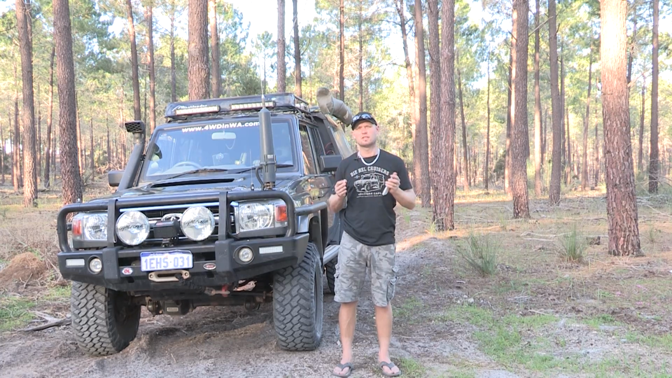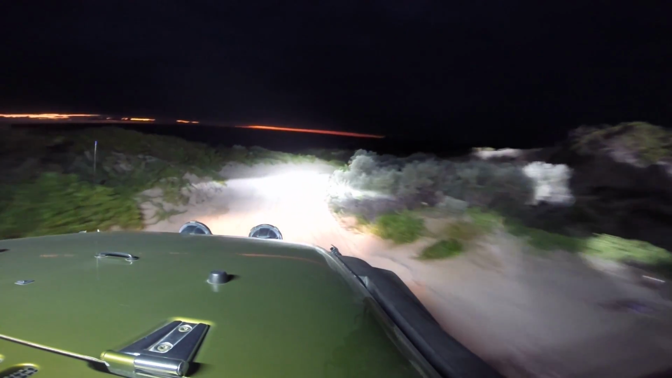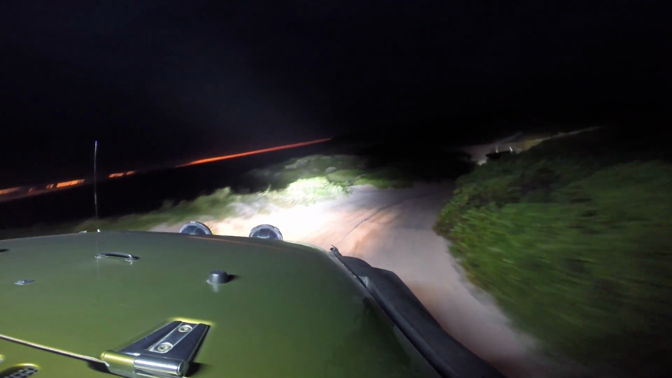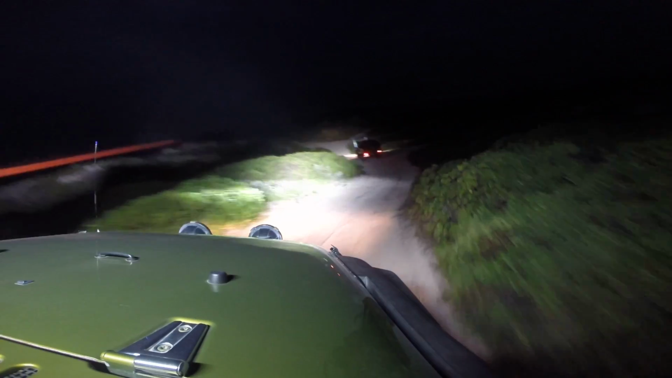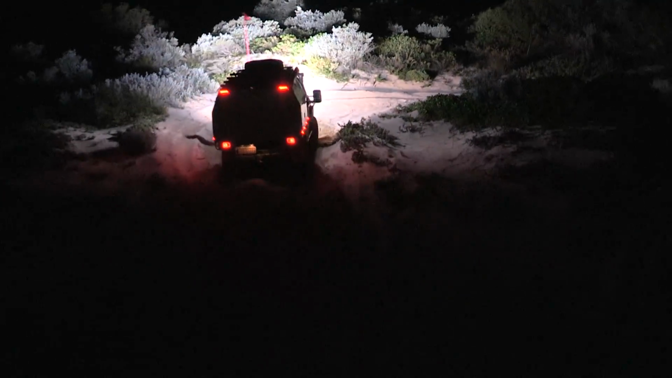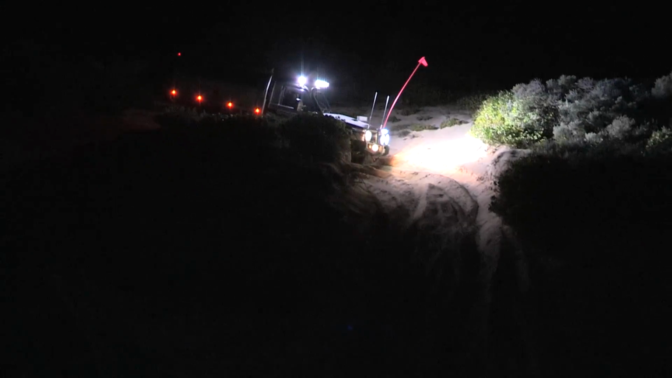Coastal tracks, you'll need to treat them just like sand dunes. Basically coastal tracks, it's a lot of just sand dunes anyway. It's just got a lot of vegetation on it, so don't be fooled. Treat them like sand dunes because they change all the time as well with the winds. There may be some tracks there, but what's on the other side may be completely different to what there was half a day or a day ago.